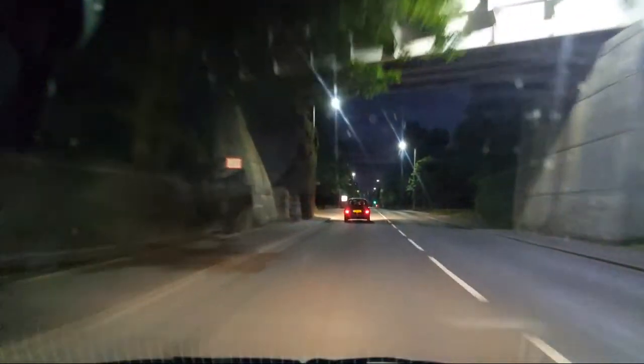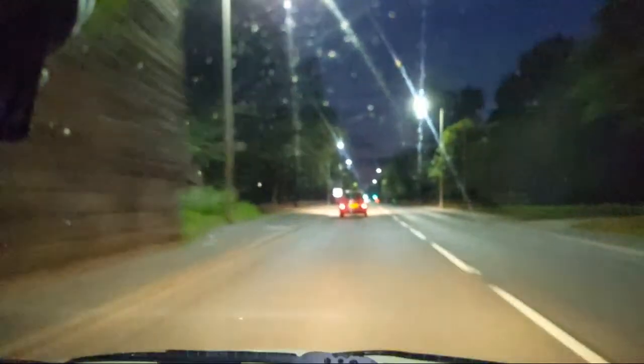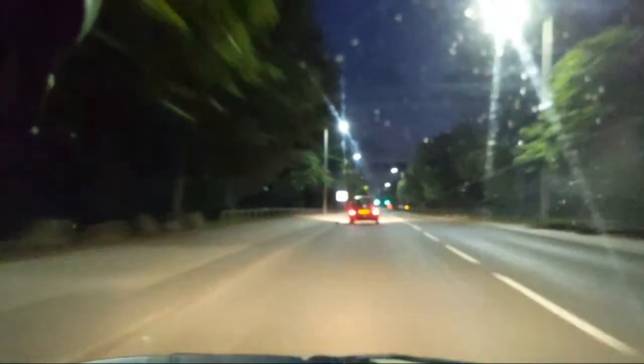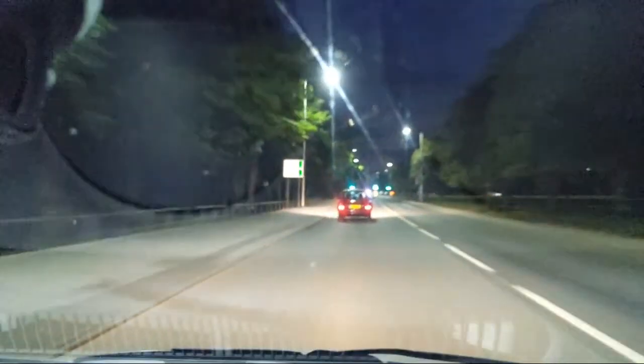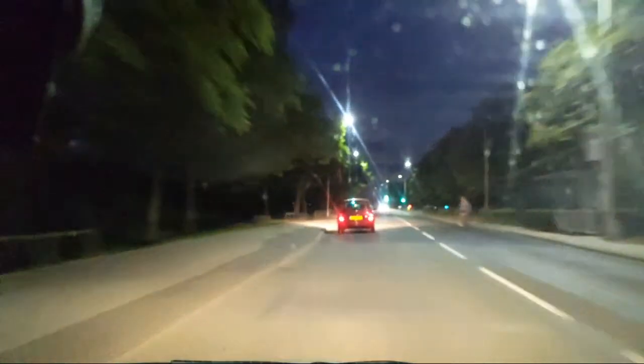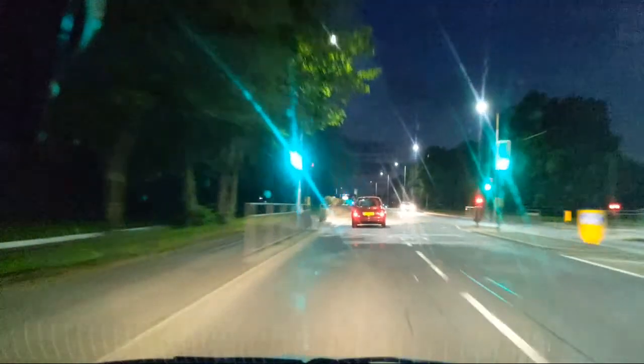The railway bridge. To the left hand side, well you can't see obviously because it's pitch black, is the park with the skate park in it. To the right of the traffic lights is Kirkless Tip or whatever it's called, and the site where Morrison's used to be. Long since been demolished. It's probably houses now or something.